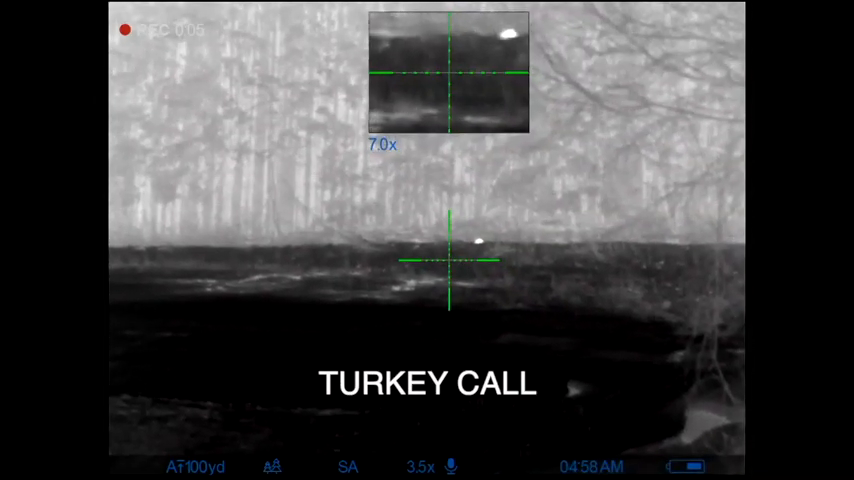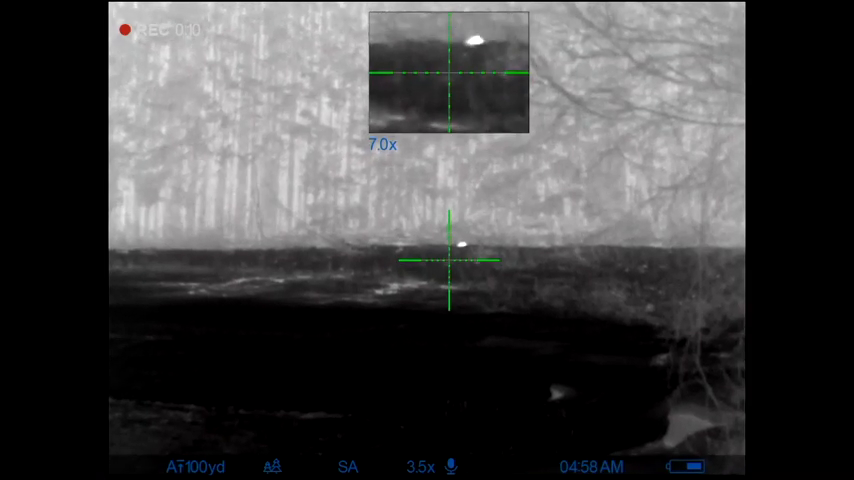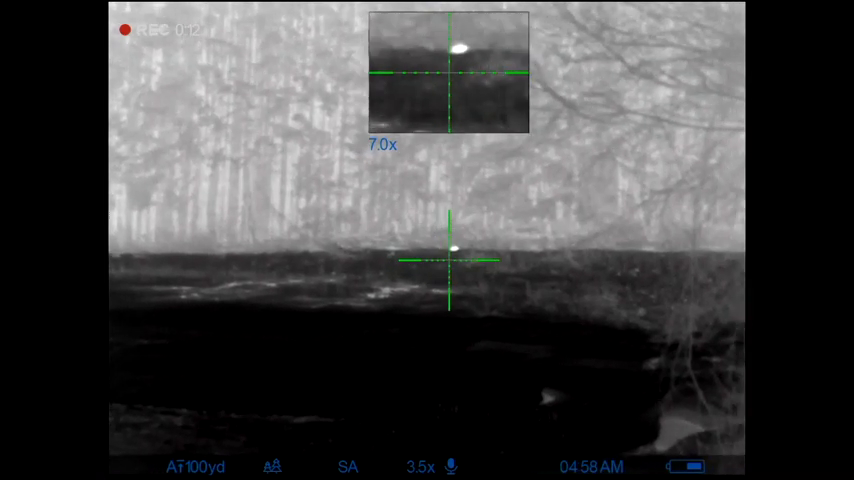There we go, we're back up and running, folks. Don't worry, nothing has changed in the last 2 days. We're still watching this coyote.